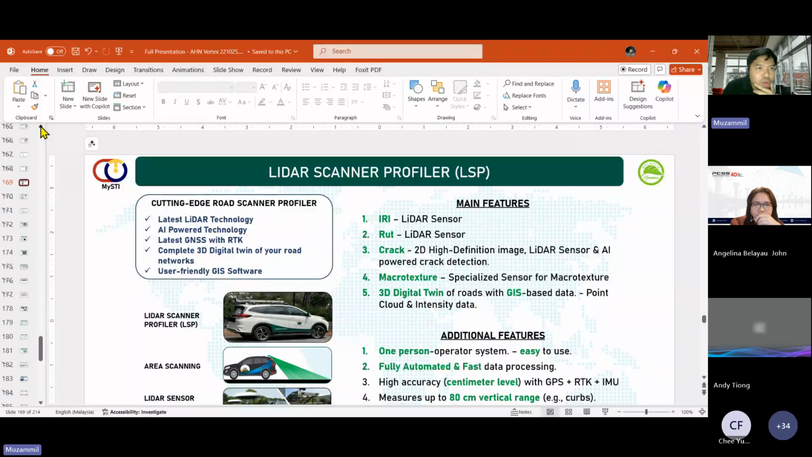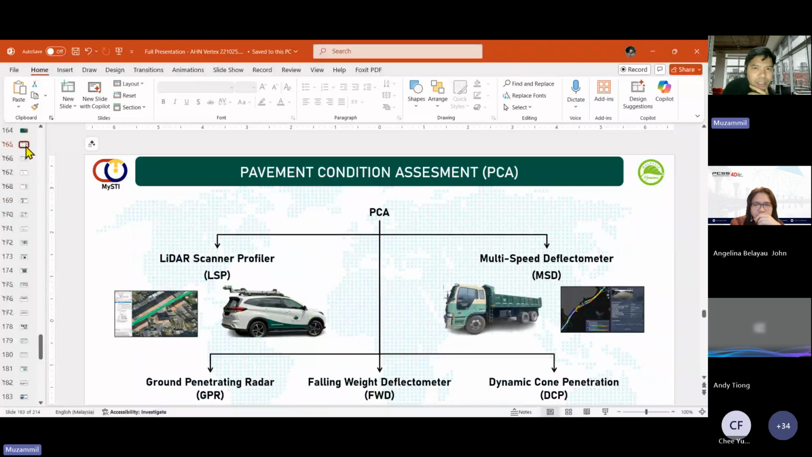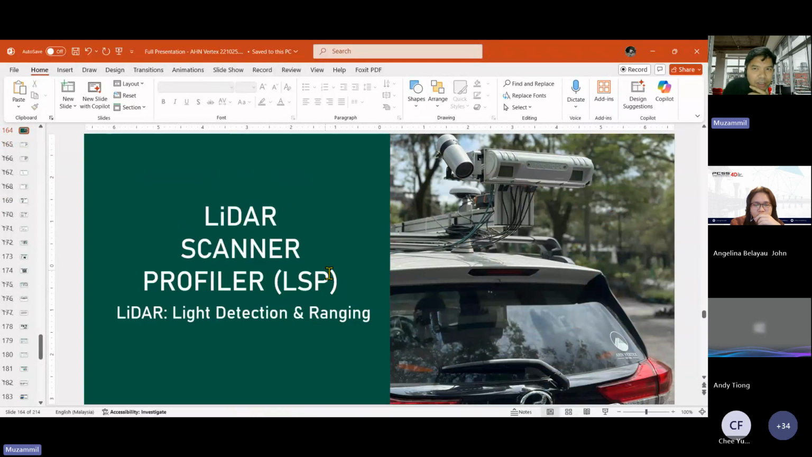There are no moving or rotating parts on this system. So it means that the maintenance is really minimal.